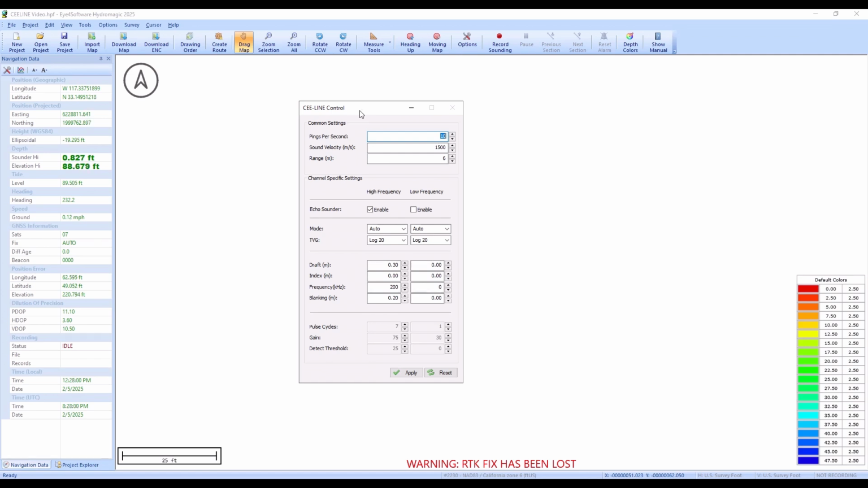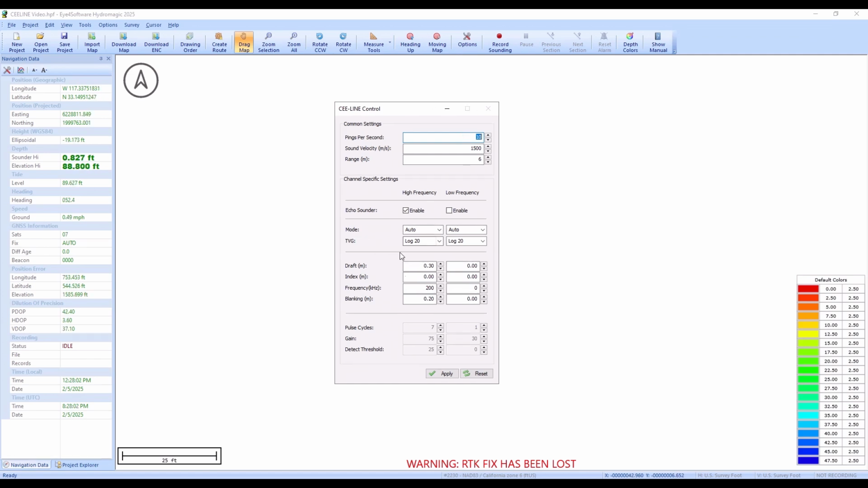So the CEE-LINE control window here allows you to change some of the important settings that you could change also in CEE-LINE Connect. So what do we want to do here? We want to add a one foot draft. So we can do that in this CEE-LINE control window.